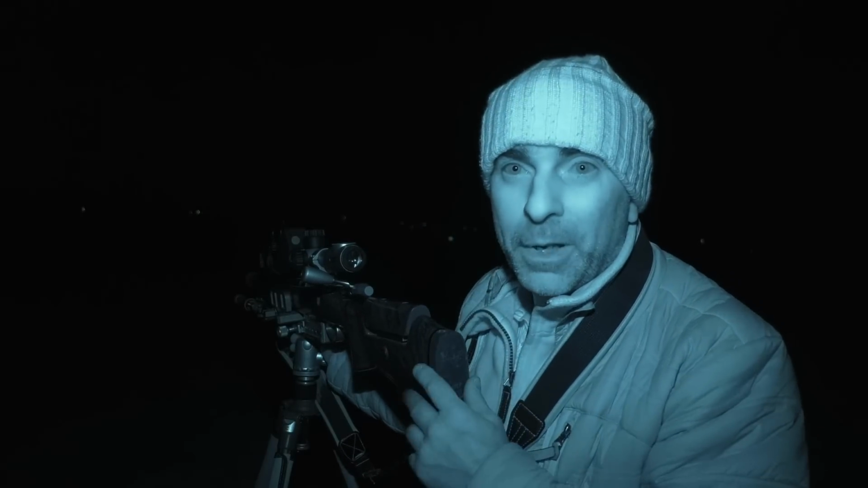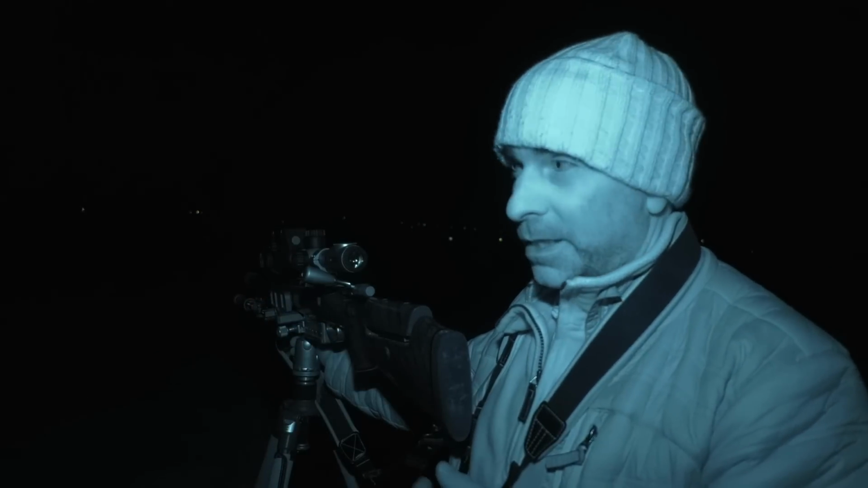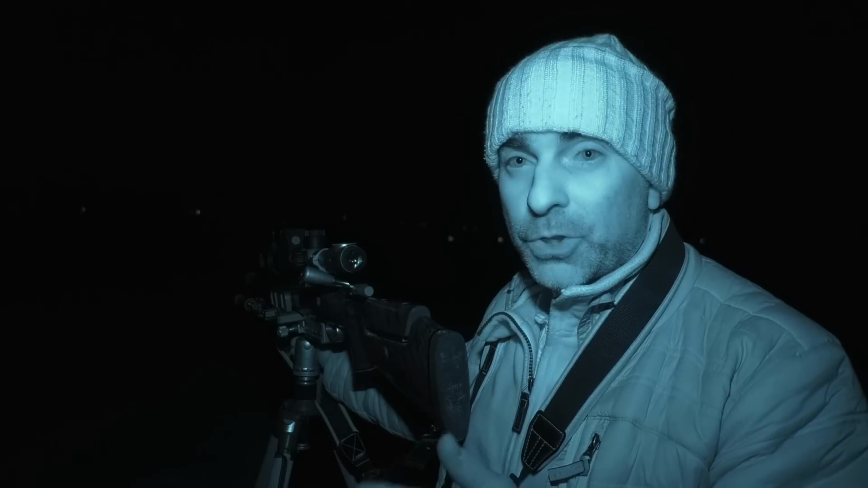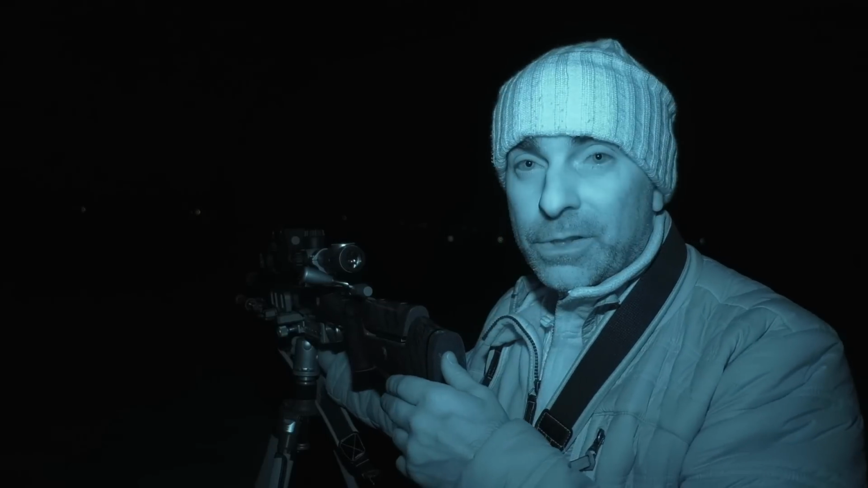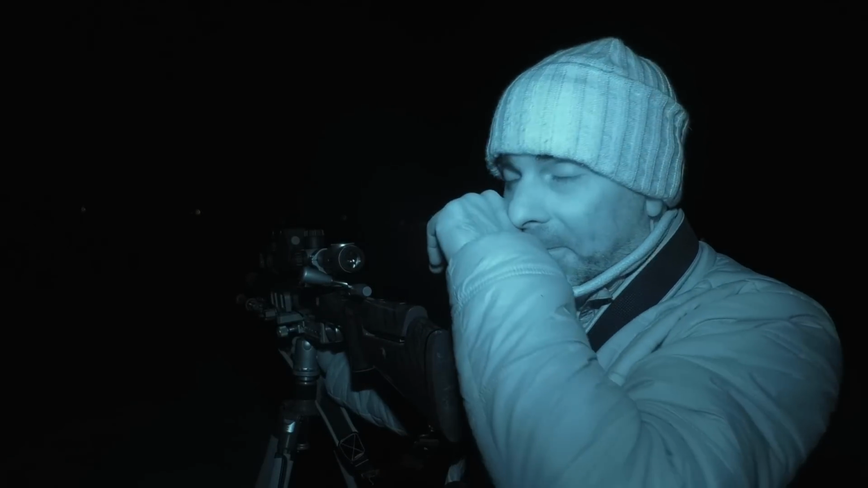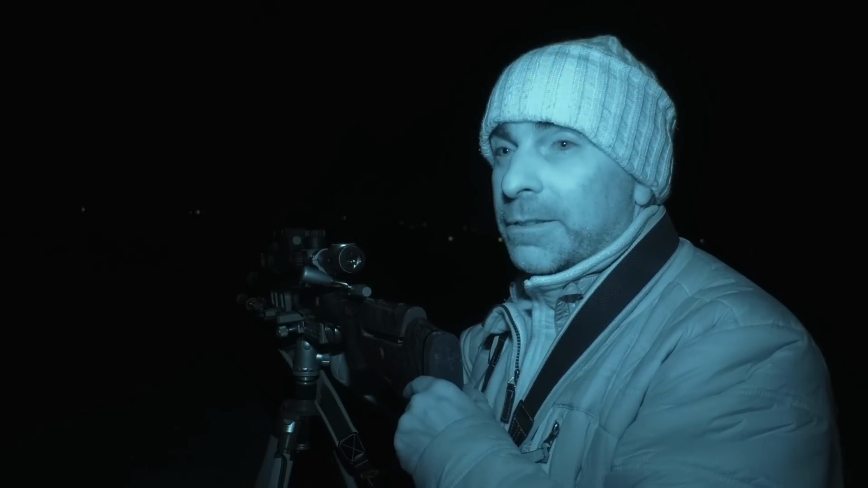Well, got both of them there. So the first one started to come round behind me. As soon as I walked past, he started to come round behind me to go through the gateway. So I managed to turn around and shoot that. And when I shot that one, the other one started running down the field. So I quickly got onto it, and he just stopped, turned, looked round, had that one too. So that's really good going. Two down. Excellent.